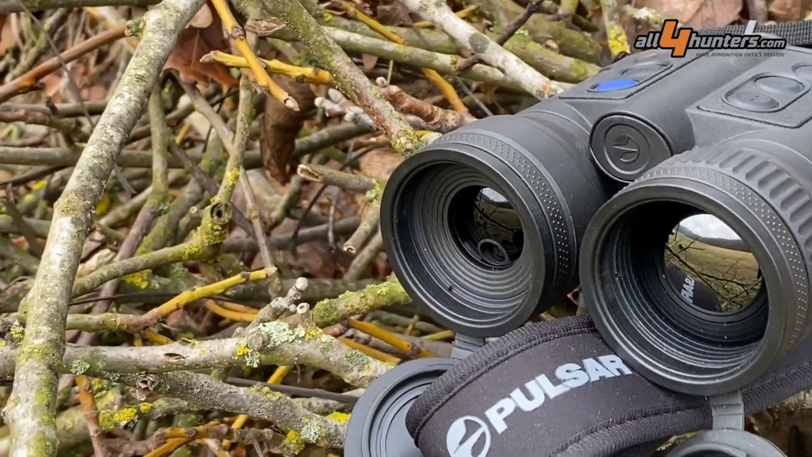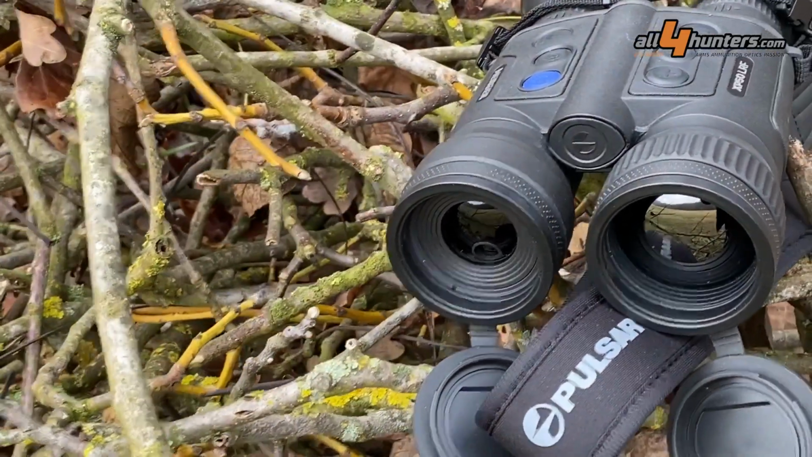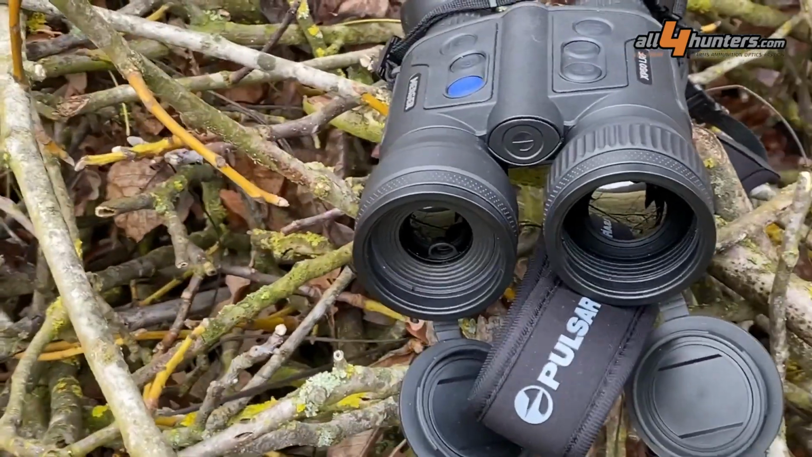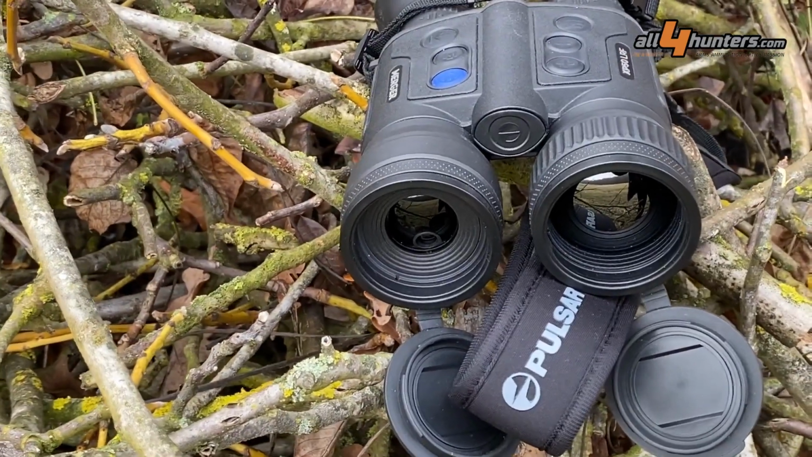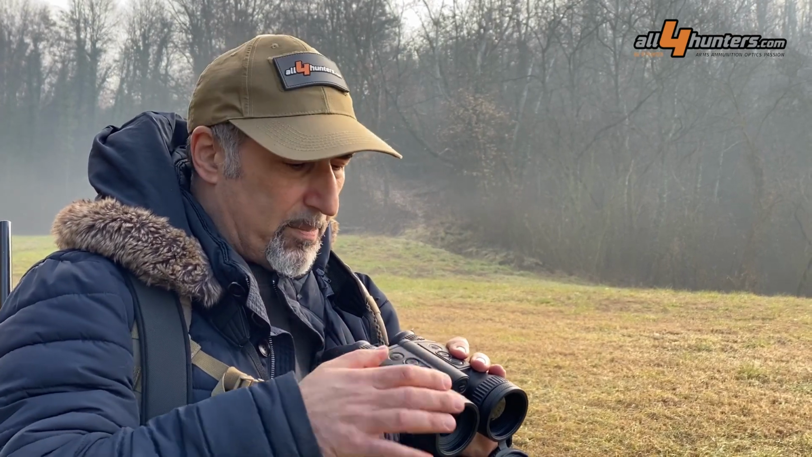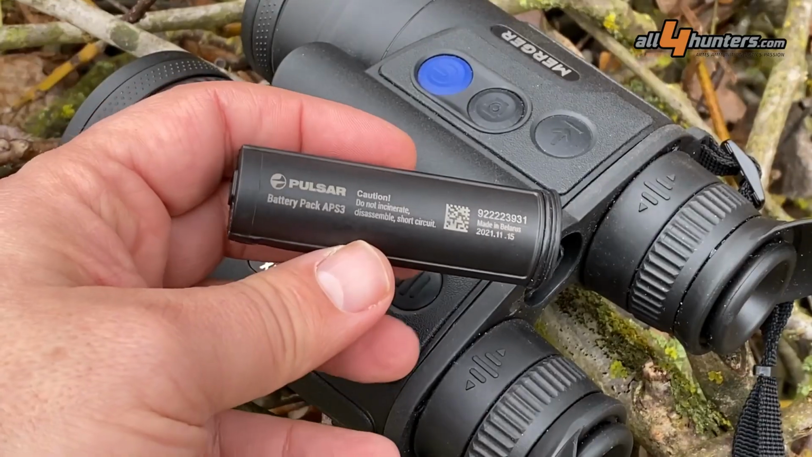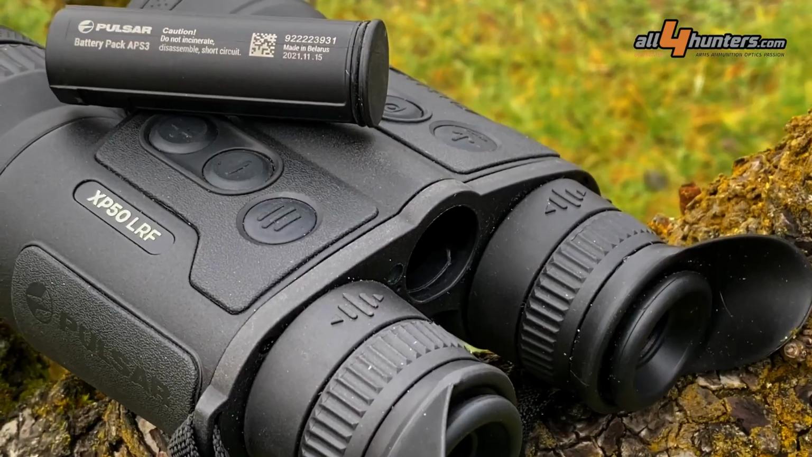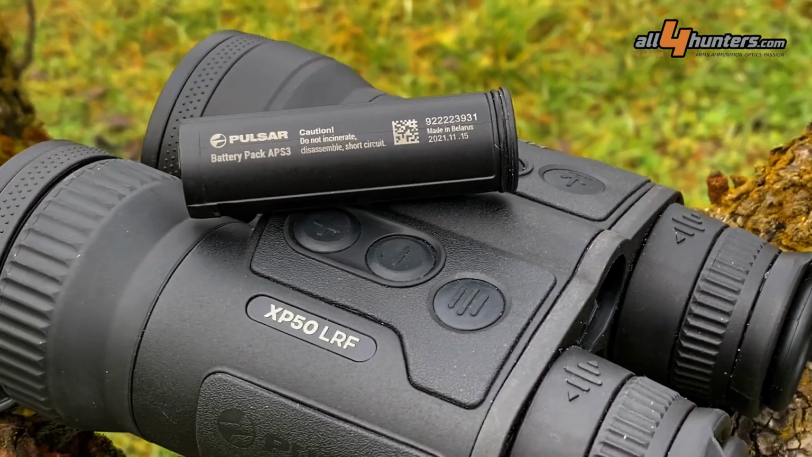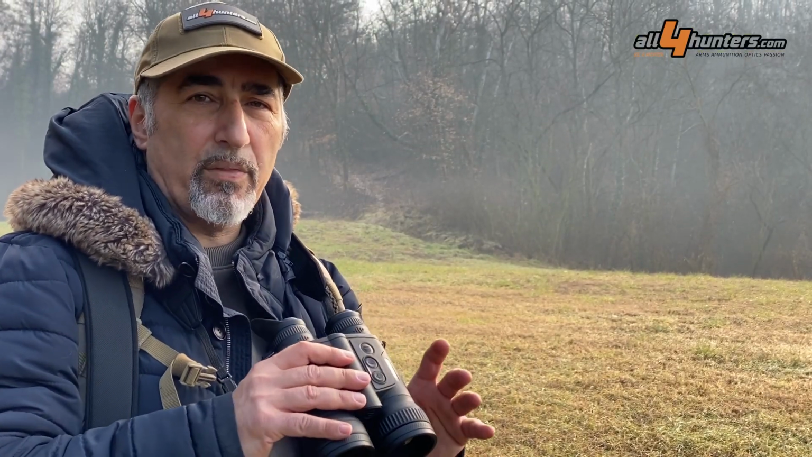Ergonomically, the binocular allows for adjusting the interpupillary distance in a very easy way, also adjusting the diopter of each eyepiece. It has a double battery system with the main battery inside that can be easily replaced by simply popping it out like this. Both batteries guarantee up to 10 hours of continuous use, which is basically more than enough for any kind of hunt that we can think of.